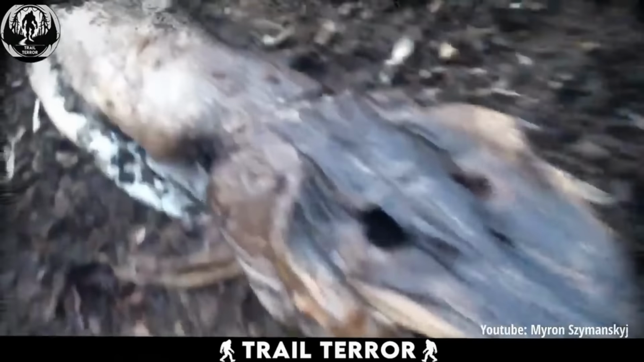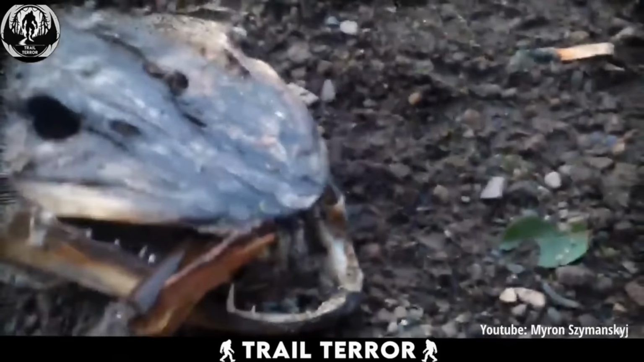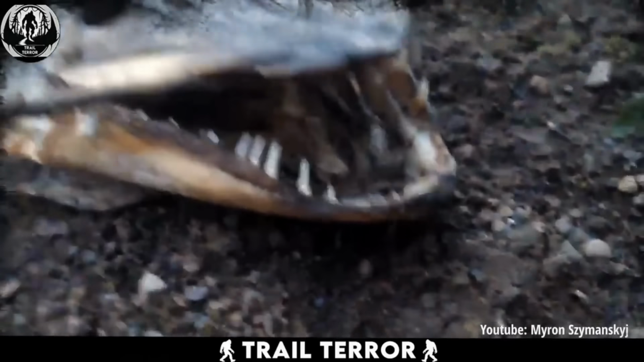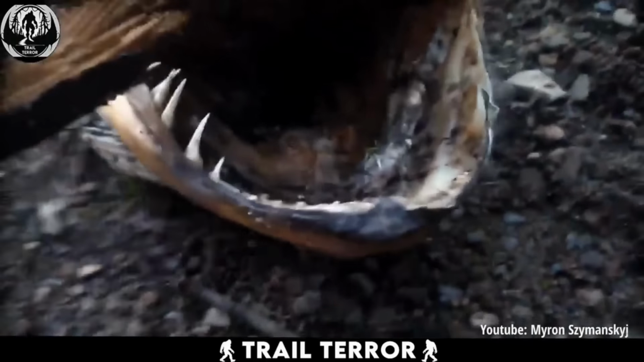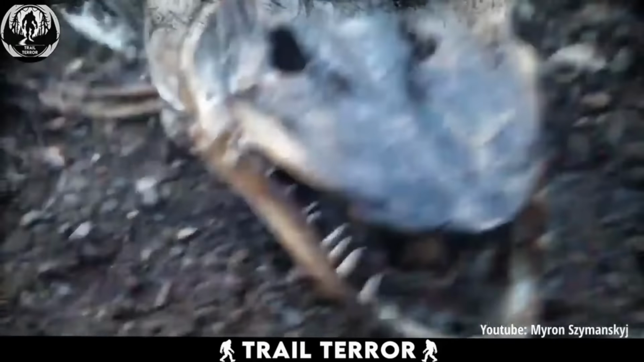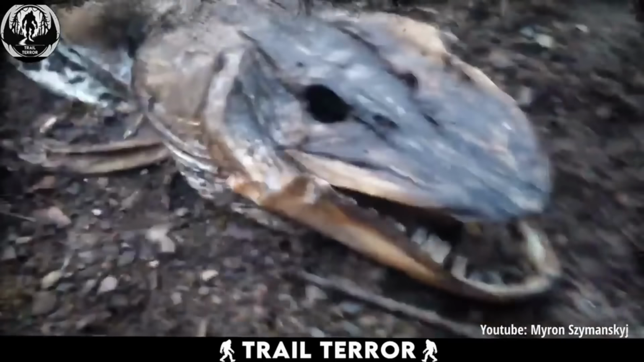The boy filming claims the creature was about 5 feet long, though in the clip, it appears more like 2 or 3 feet. The boy, acting as our brave cameraman, uses a stick to pry open the fish's massive mouth, and what we see inside is pure horror fuel. This thing had a jaw large enough to swallow your arm whole, and those teeth, sharp as razors, look like something you'd see in a deep-sea nightmare. Honestly, I hope this was the last of its kind because I can't imagine something like that roaming around in our waters.